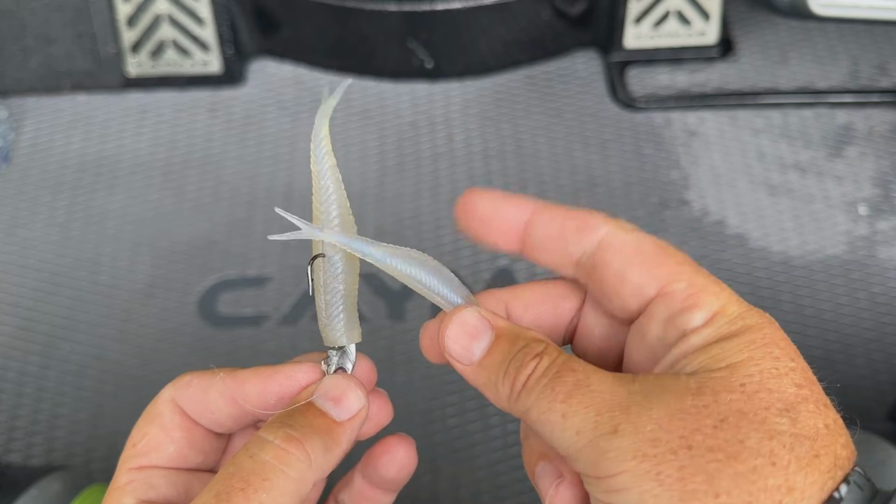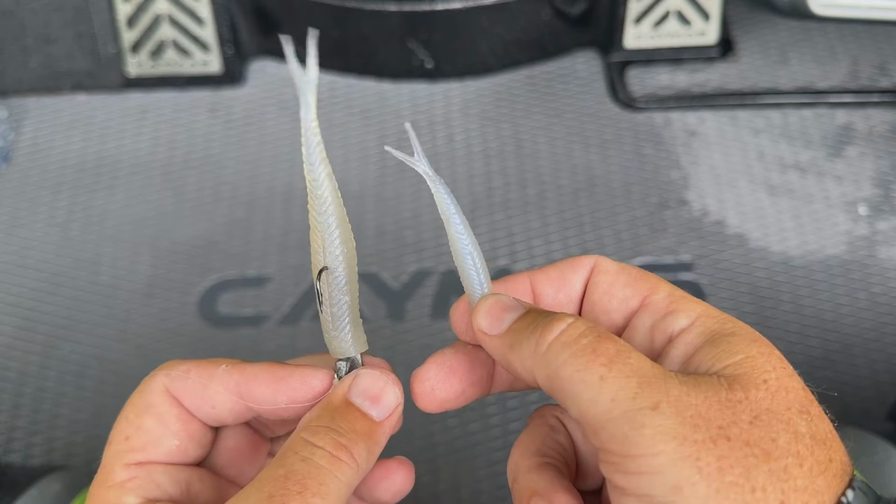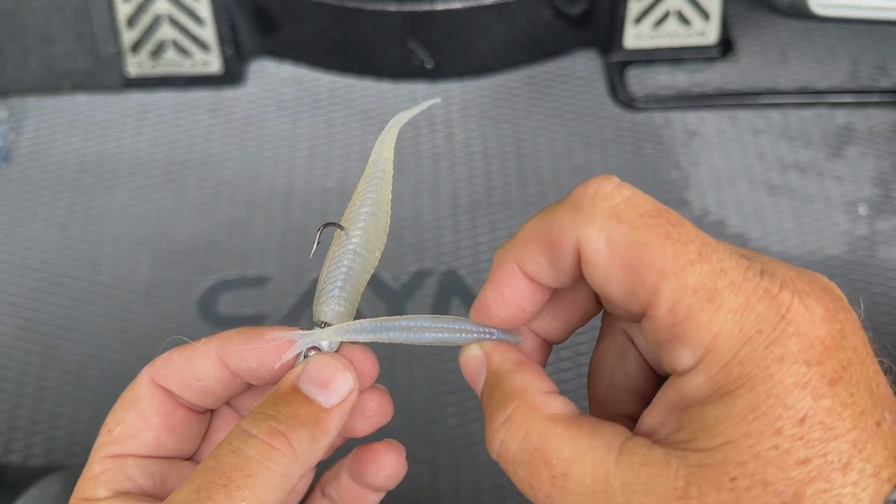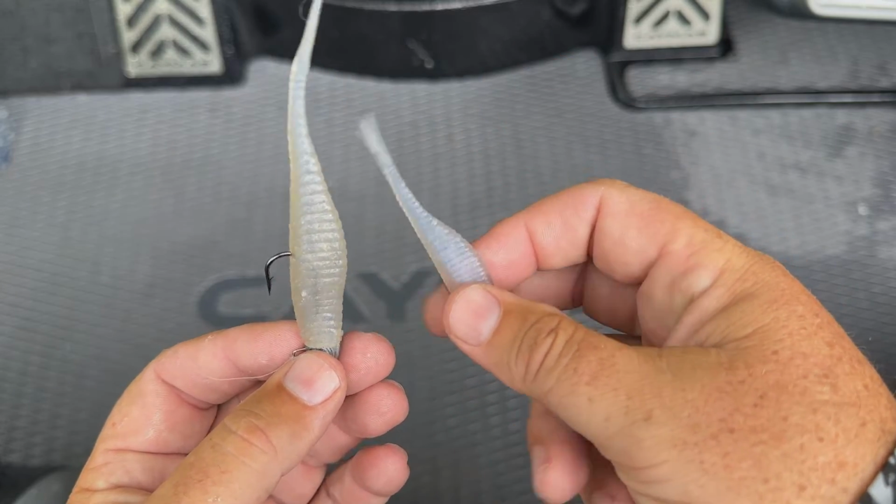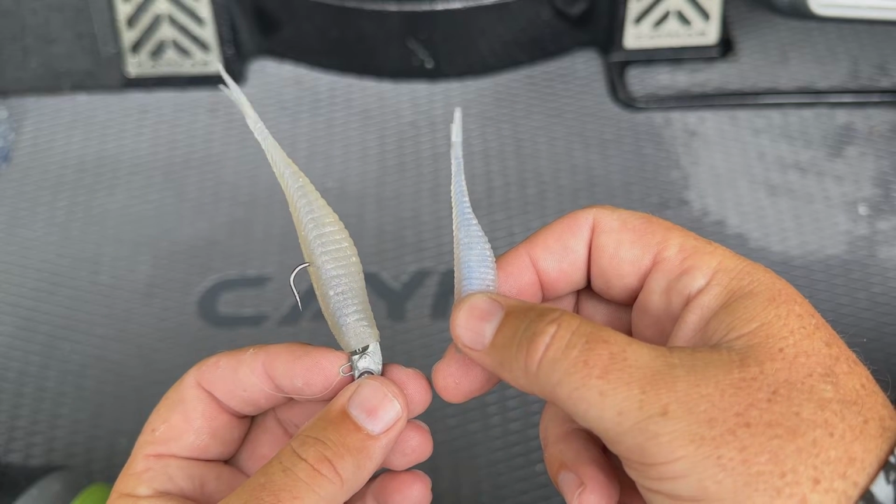And so that's when I begin to change over. I always recommend having a couple of rods, or even putting a quick clip on here so that you can change them out real quick, have them pre-rigged. Let the bass tell you what they want, right?